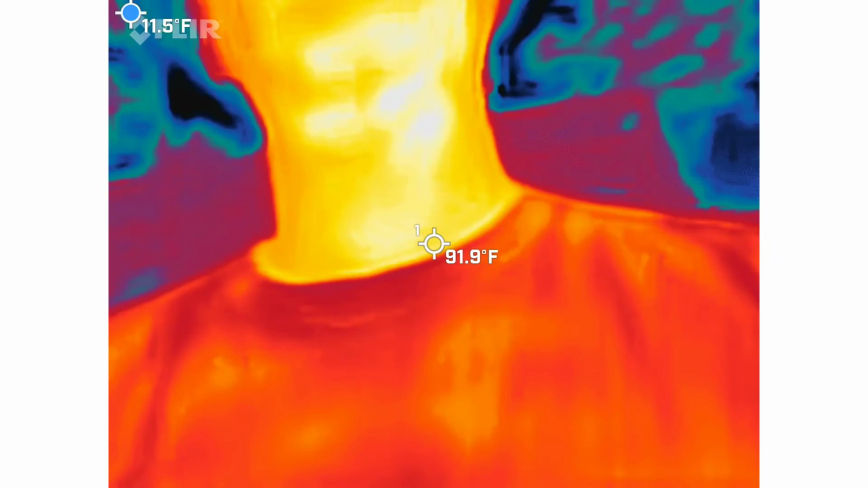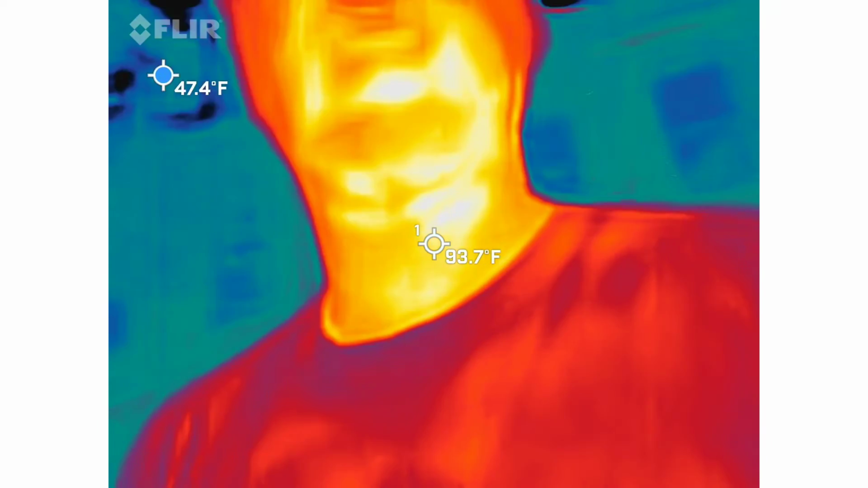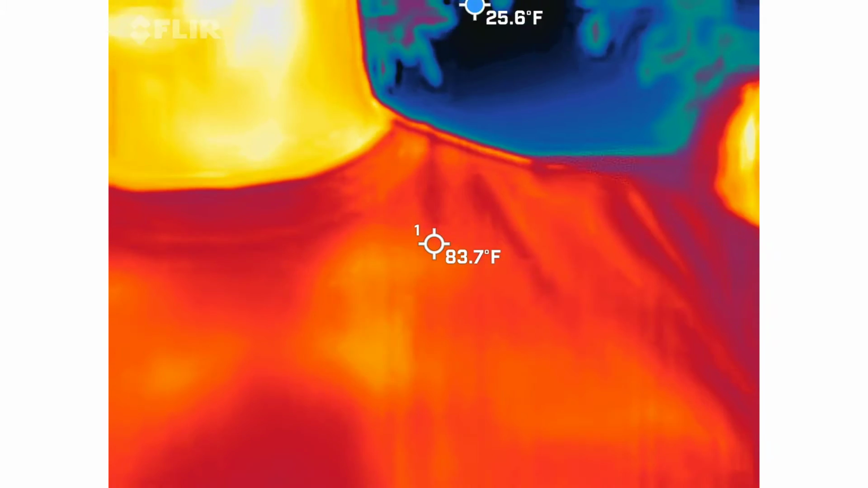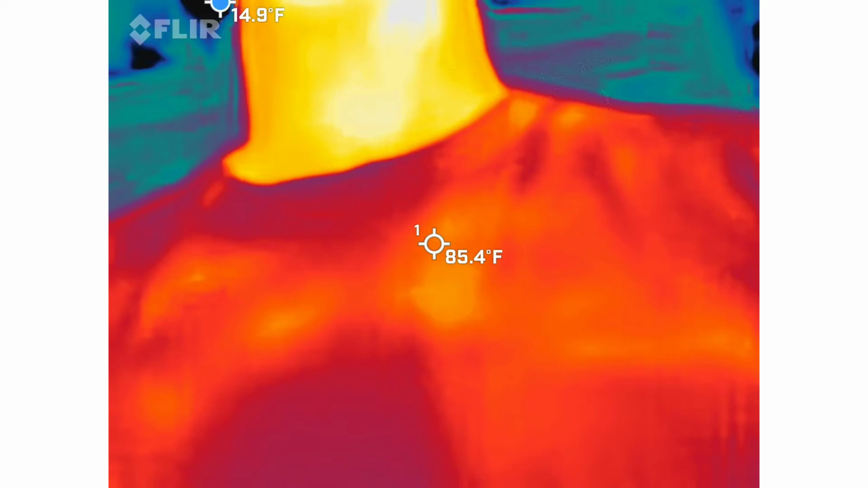So we're literally going to be looking for those cold spots in blue or black formats. So again, we're looking for those either blue or black areas to actually start moving or take shape on their own. There's a blue dot that's bouncing around the screen.